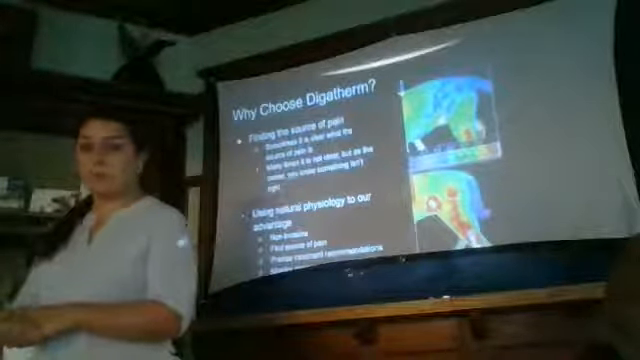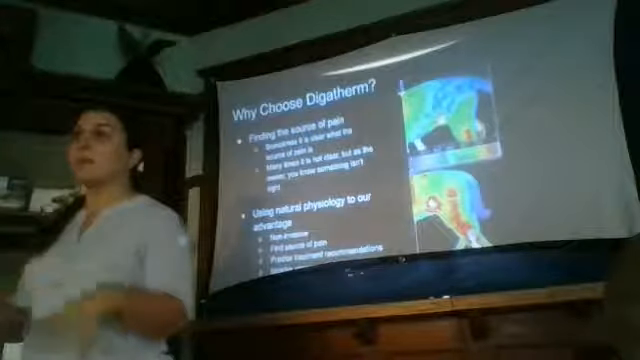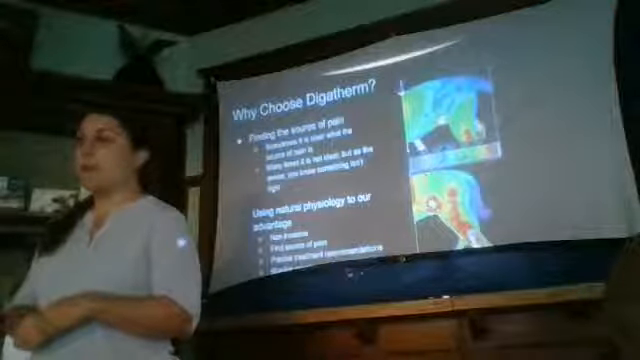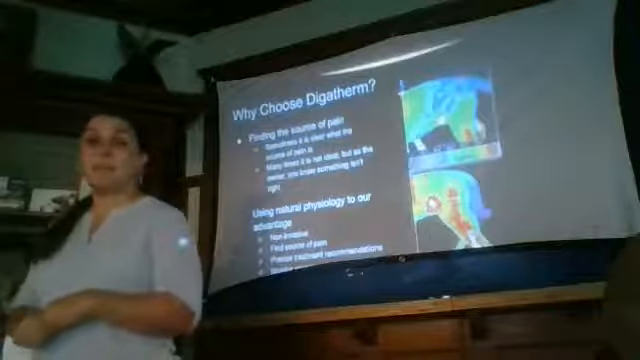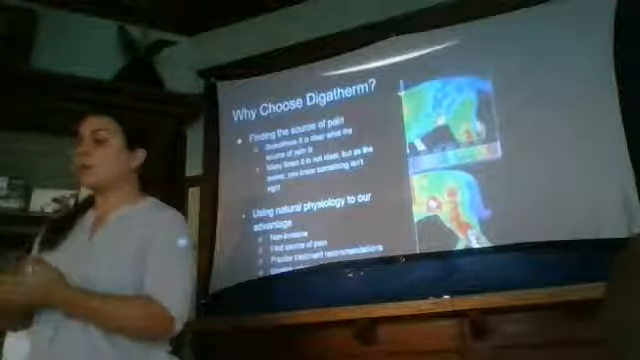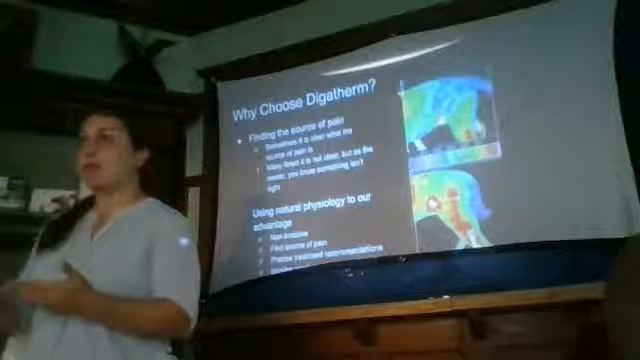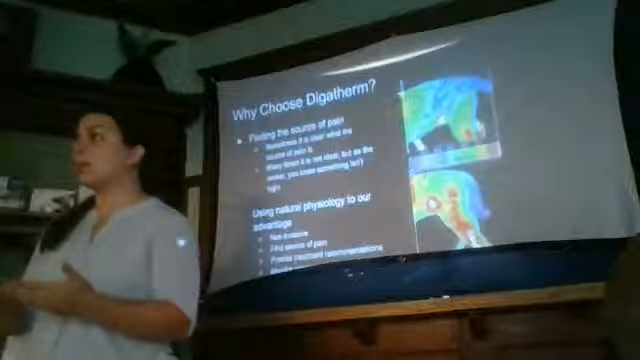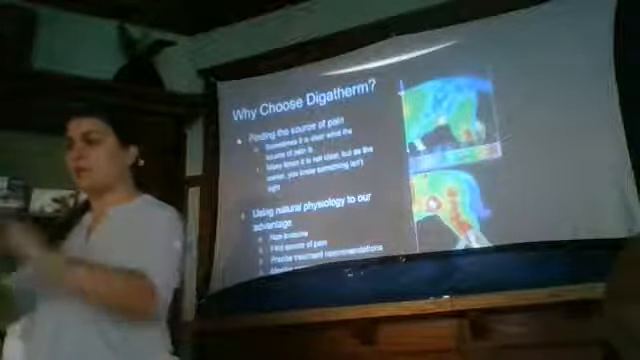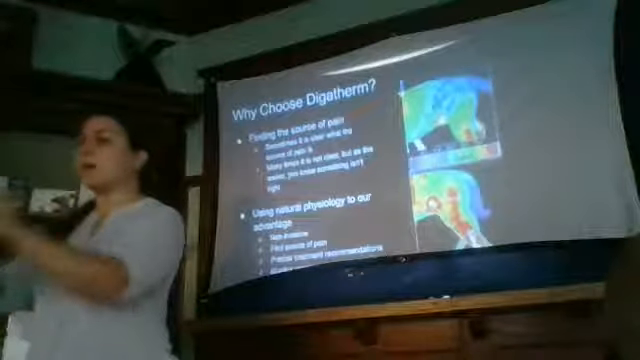And with DigiTherm, especially with musculoskeletal problems like our bones, our muscles, any source of pain or arthritis, we can scan the pet and actually see, oh, look, our knee is what's angry today, or both our hip and knee are a problem.